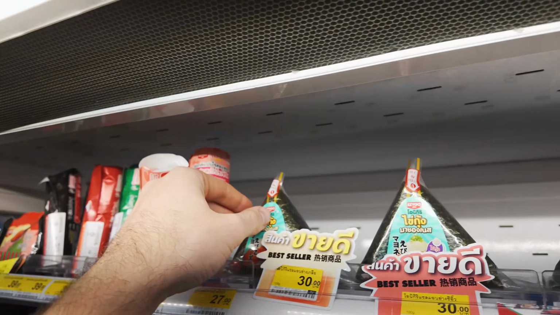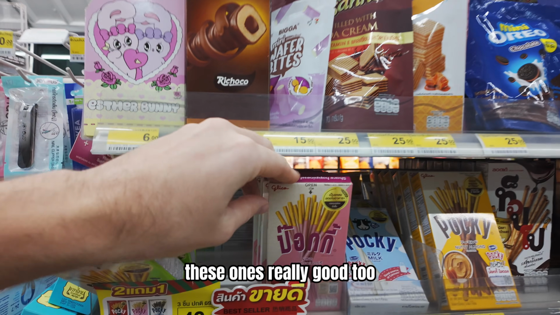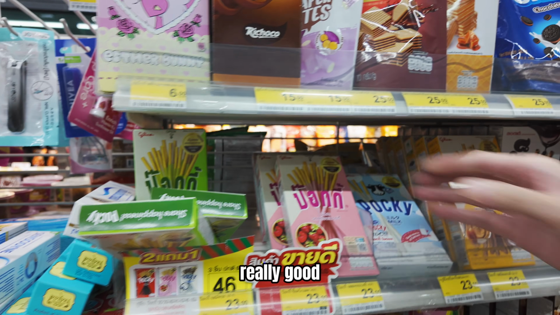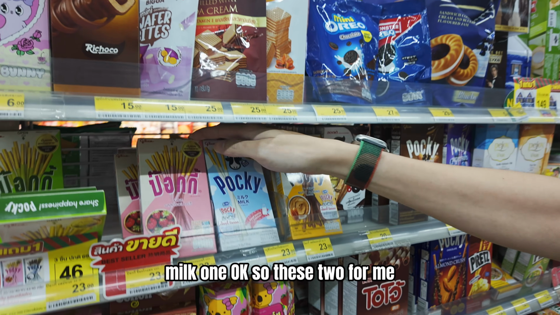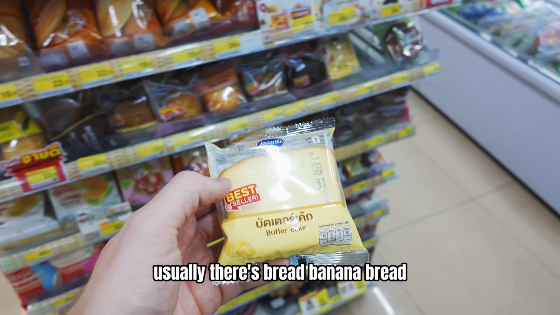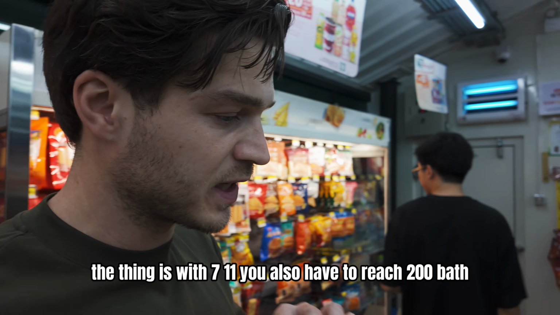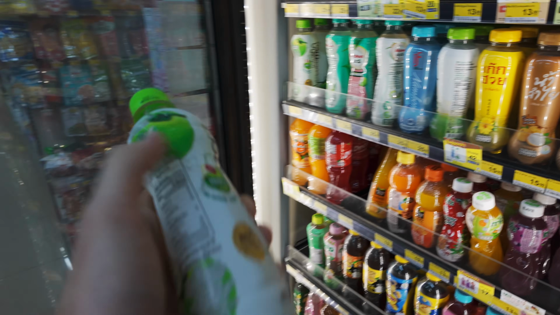That was the best. I also like the butter cake and the banana bread from 7-Eleven. So let's see if we can find these ones. Really good too. Strawberry coffee. Really good. Yep. Nah, I go for the milk one. Okay, these two for me. They only have the banana muffins, but I want the bread. Usually there's banana bread, which is really good. And the thing is, with 7-Eleven, you also have to reach 200 baht so you can pay with card. Okay.